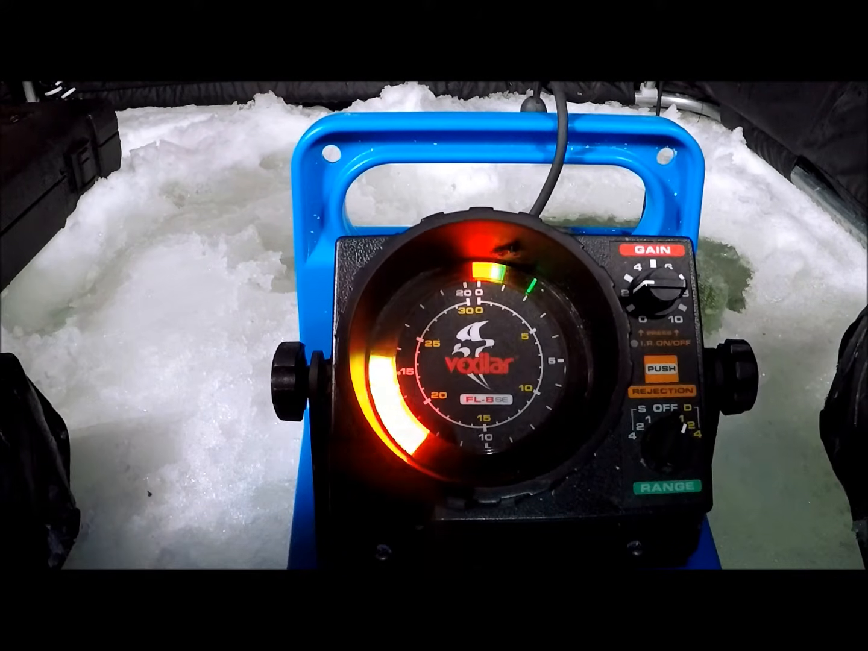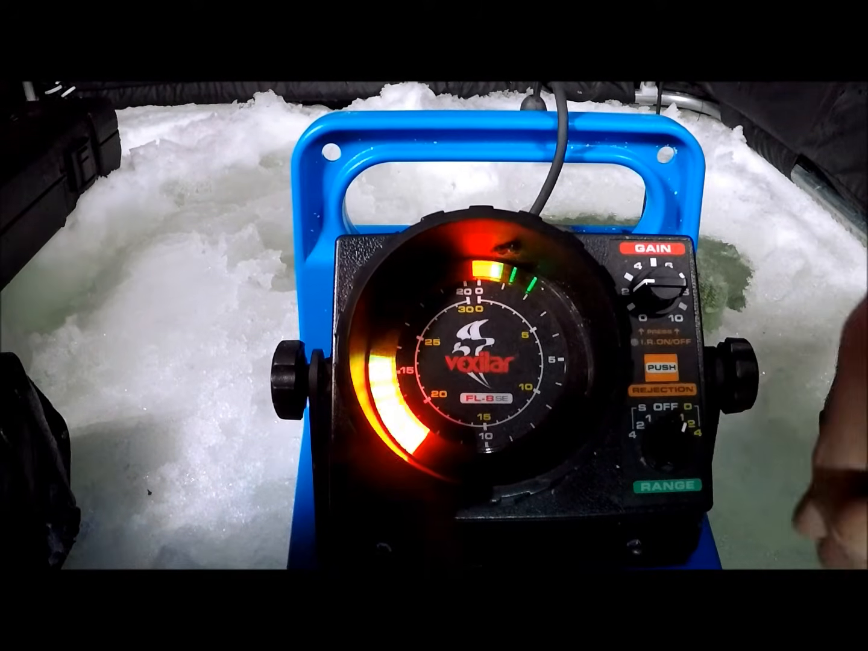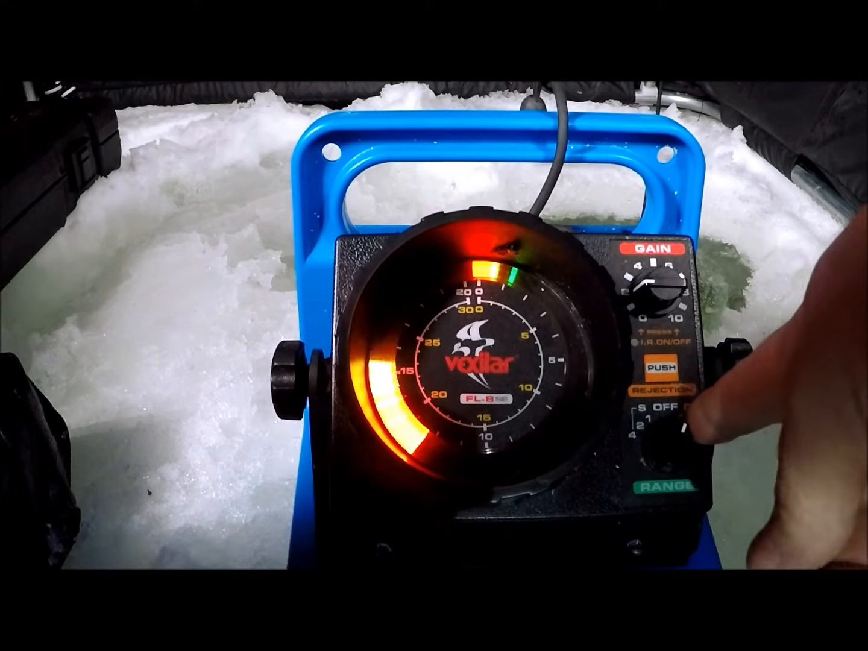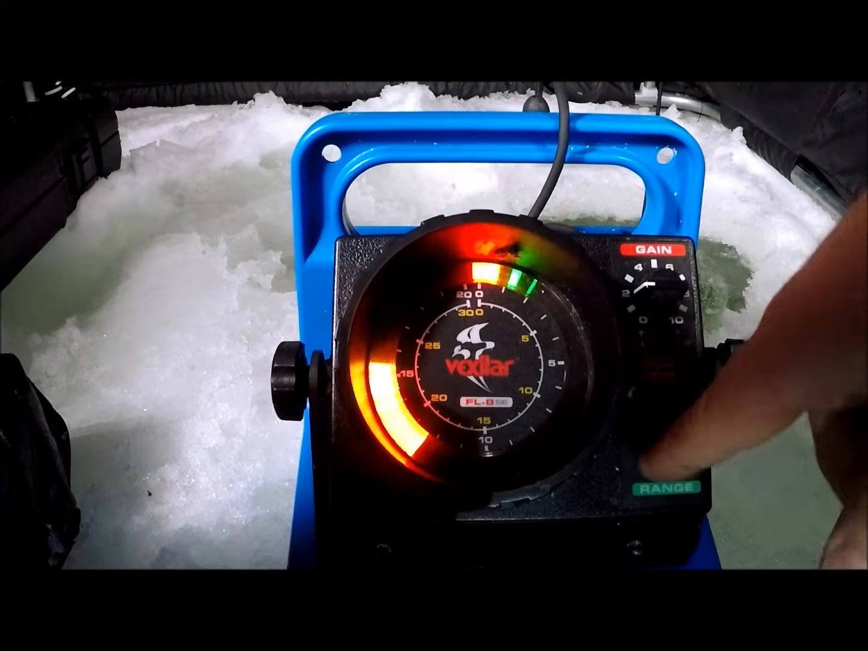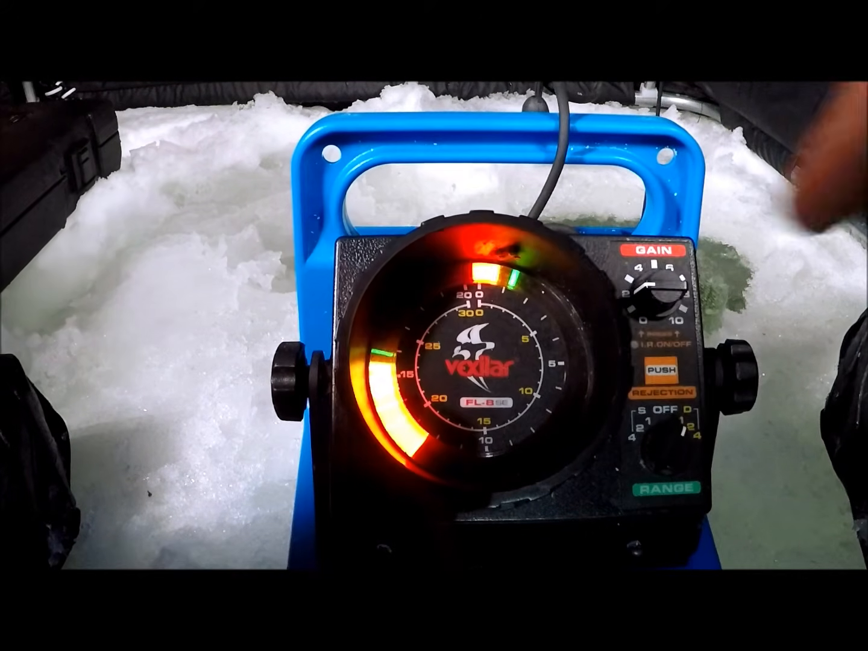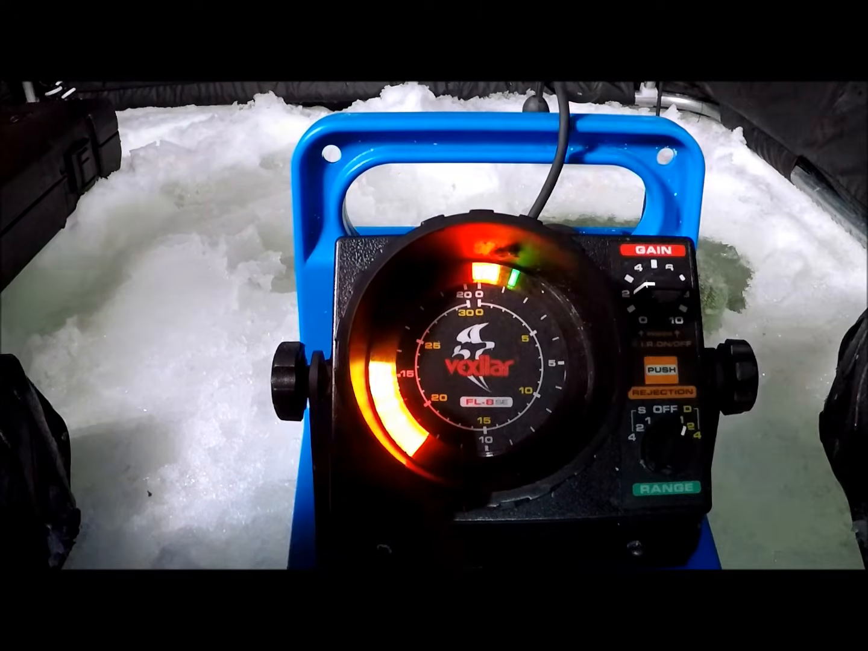All you have here really is two different knobs. One says gain, one says off. Now, I'm not sure if you can read it or not, but this has a D right here. That's for deep setting. This has an S right here. That's for shallow setting. And all that is in this circle here, there's white numbers and there's yellow numbers.